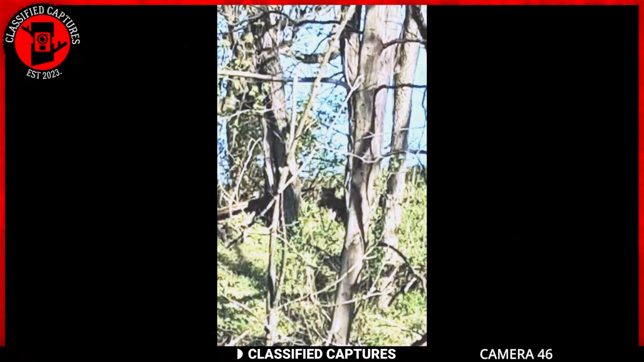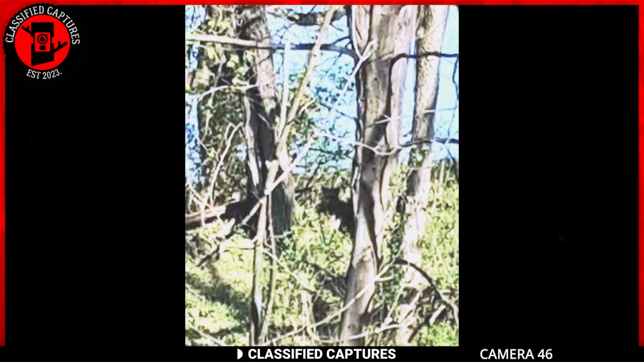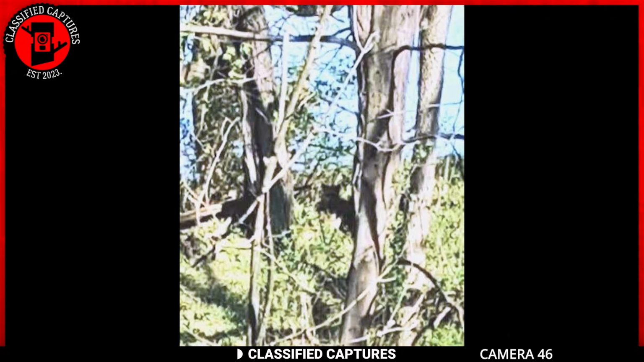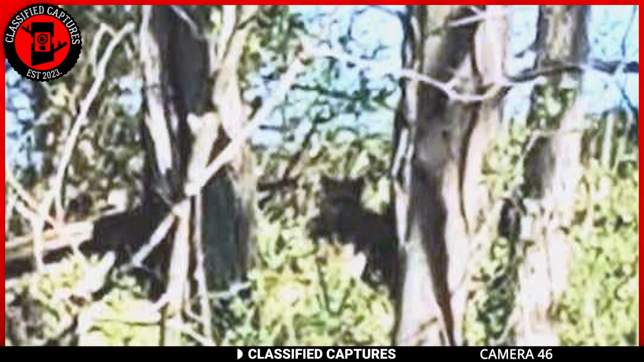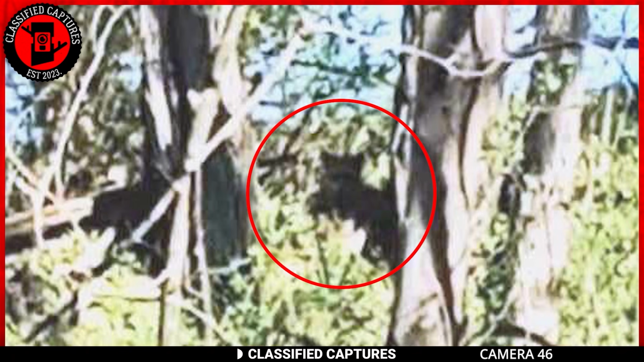That brings us to our next mystery. This was captured by a group of individuals who were exploring the woods and taking photos. It was through this adventure that they noticed something strange under a tree ahead of them. Curiosity got the better of them, and they cautiously approached the area. When they got closer, this is what they saw staring at them from the cover of the foliage.